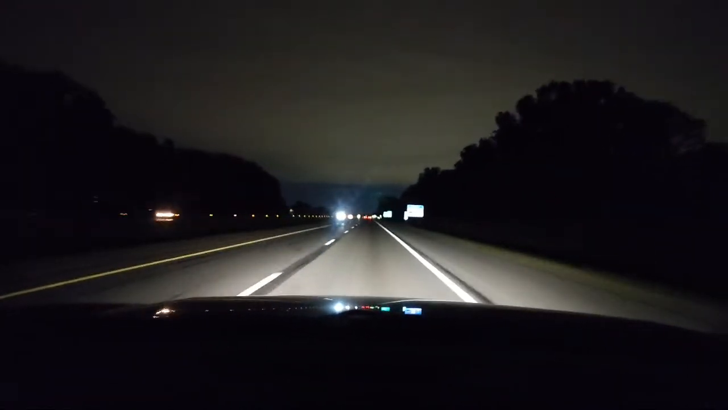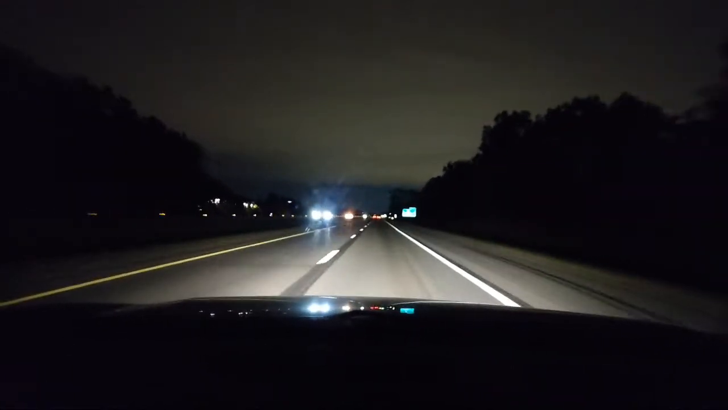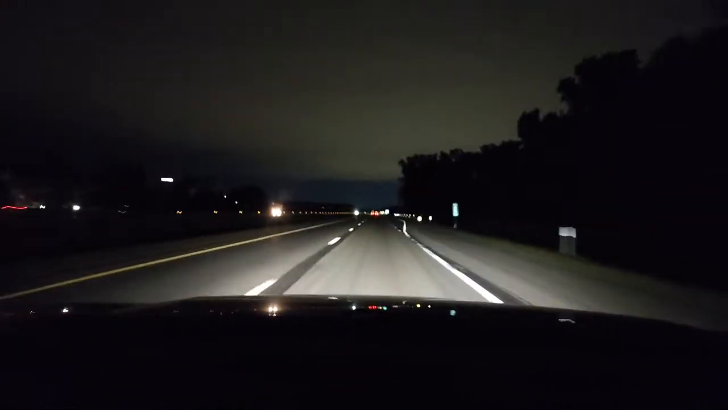Drifting off the road, trying to ride it in. Looking behind me. Thank you for the thumbs up. We're going to get up for this exit coming up. Turning the car about now.